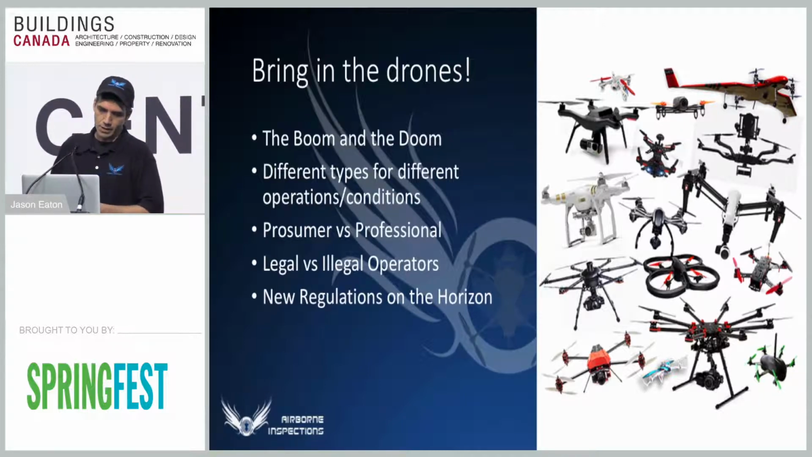We're going to talk a little bit about legal versus illegal operators. This has been a big issue for us in industry. It's really hard to go out and quote on a job when you've got somebody that goes to Best Buy and picks up one of these little white ones, say, and comes in behind you and says, oh, well, I'll do it for $50 or $100.